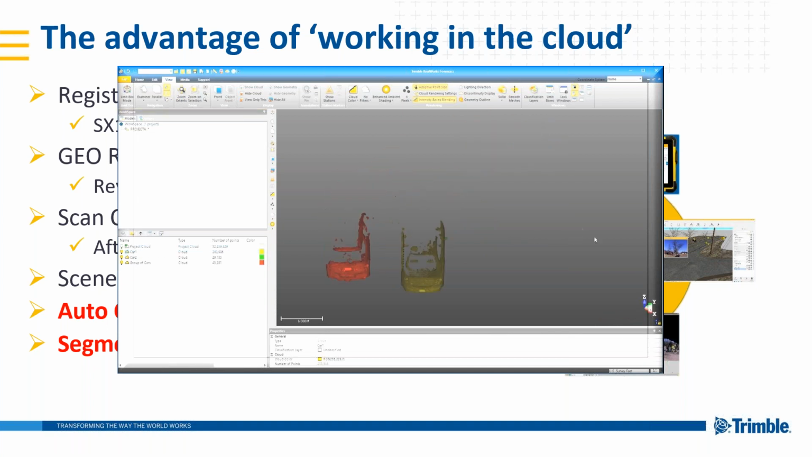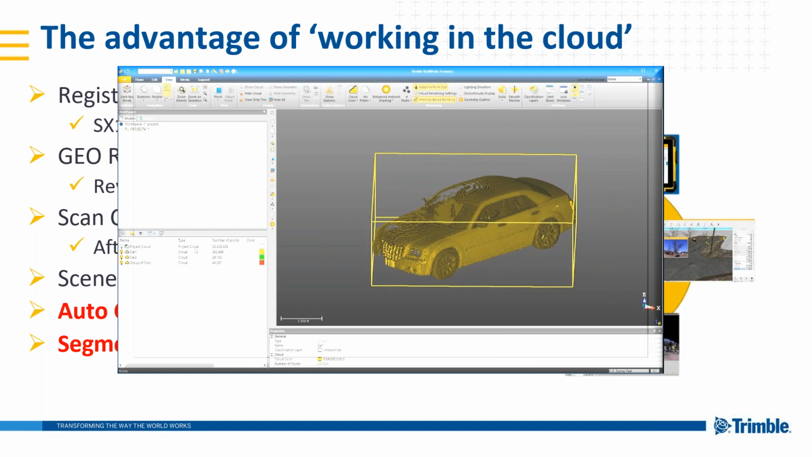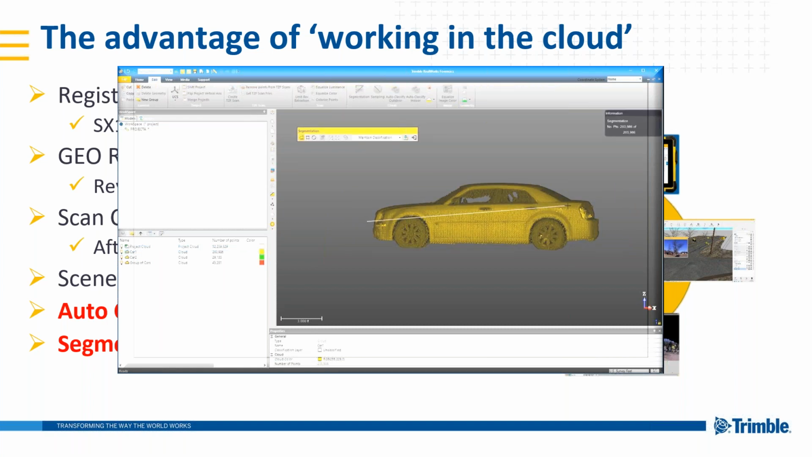Now, if we wanted to, with our car here, so that is Car 1, if we want to break that up into front and rear, or if we wanted to split this car this way, what we could do is take our car, go to our Edit tab and Segmentation. We're just going to split our car in half.